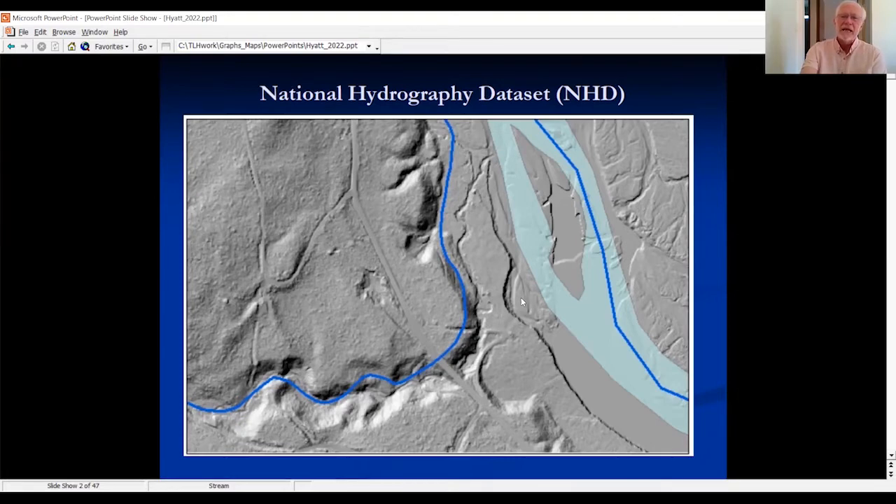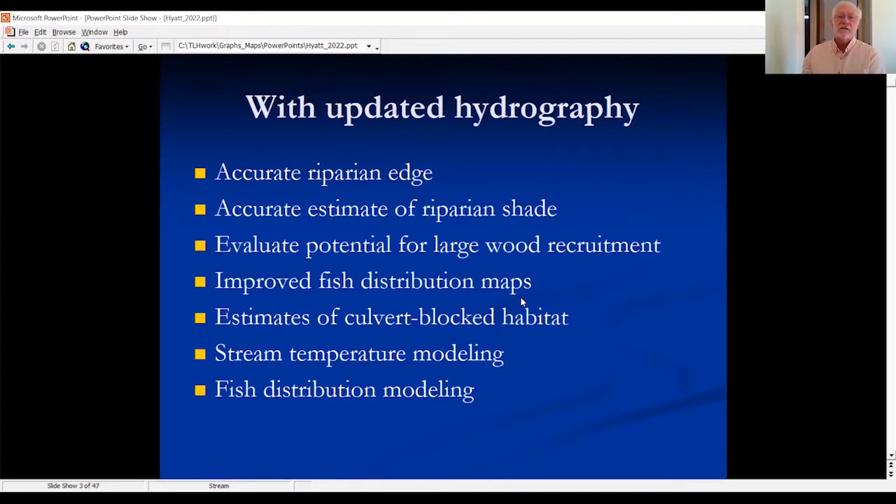But I need to kind of set the context on how we came up with some of this modeling. So there are a lot of advantages to updating the hydrography, two of which you're going to see today: accurate estimates of riparian shade and wood recruitment. It's also quite useful for fish distribution maps, fish distribution modeling, and thus analysis of the habitat upstream of blocked culverts, and stream temperature modeling, and probably several other good projects that you folks could think of yourselves.